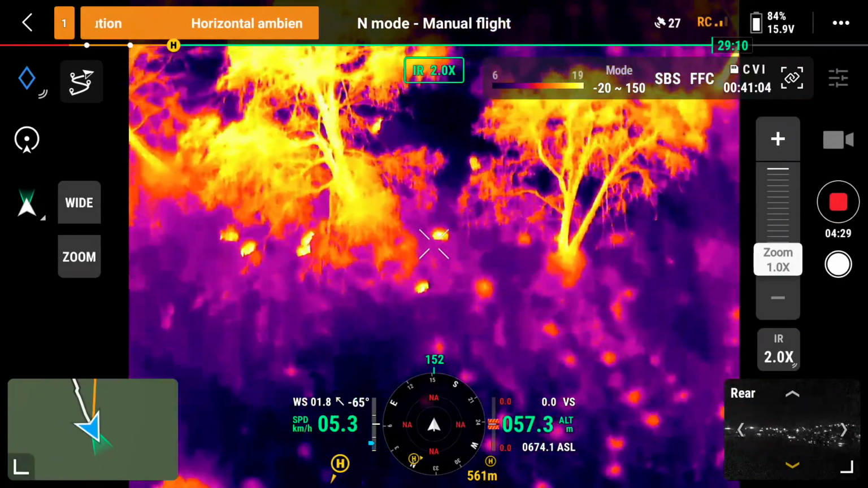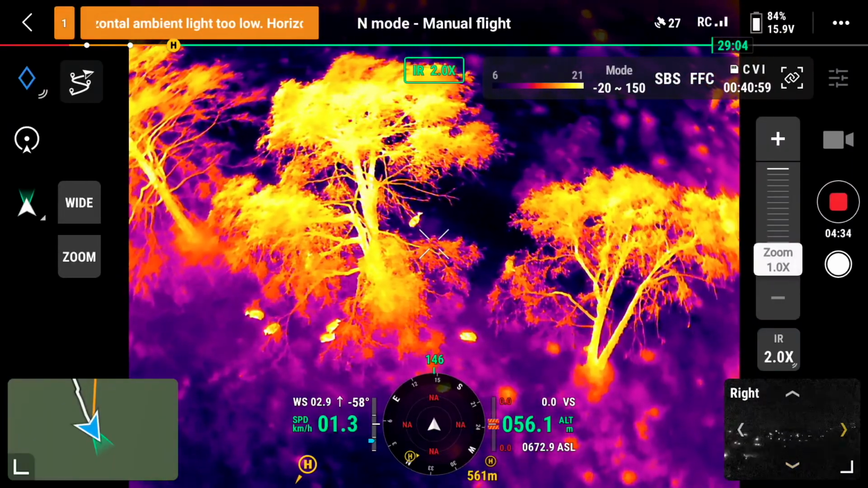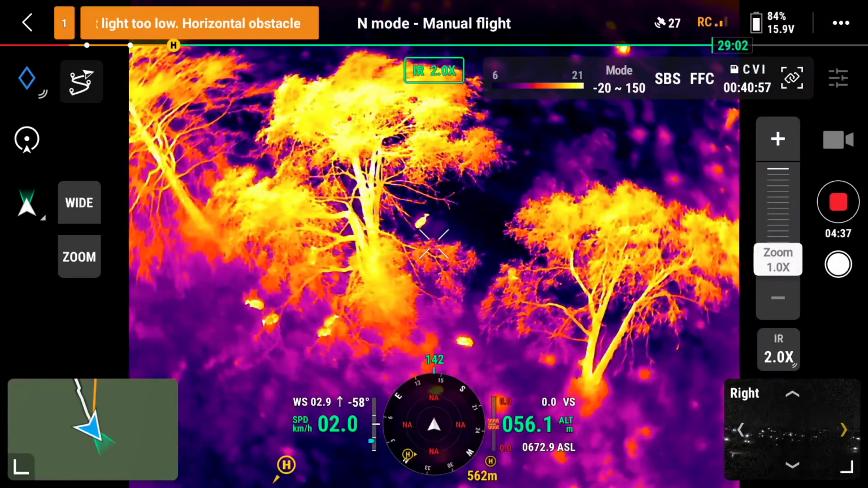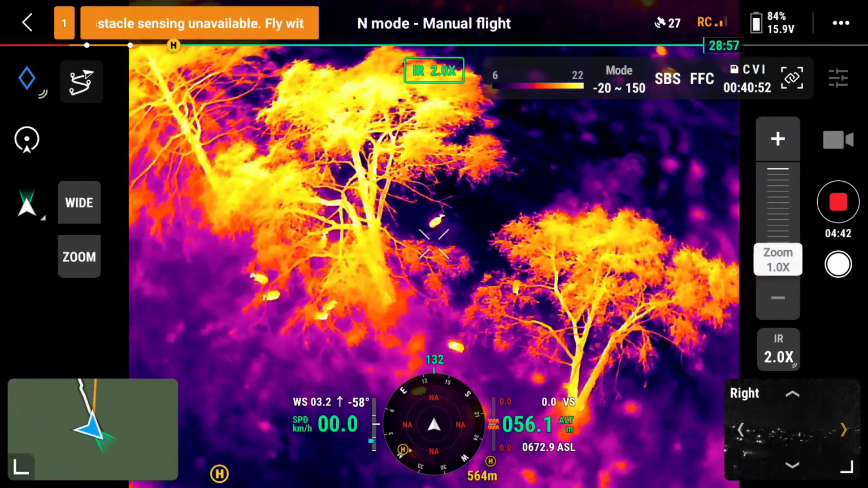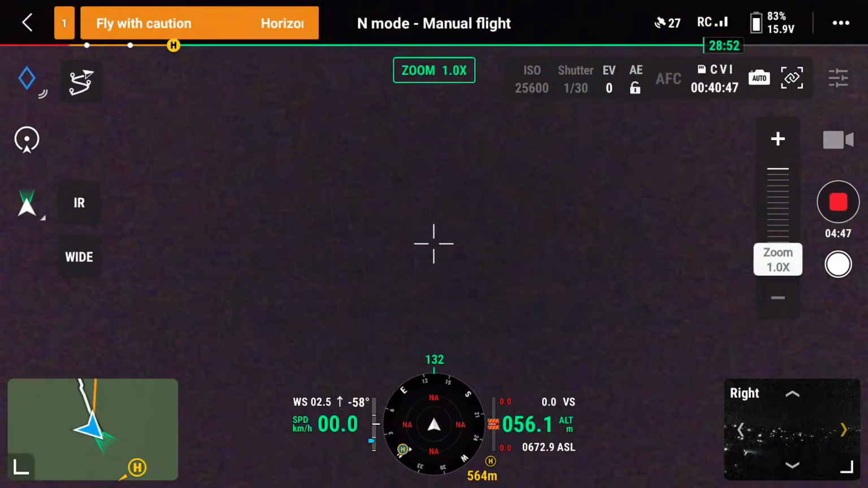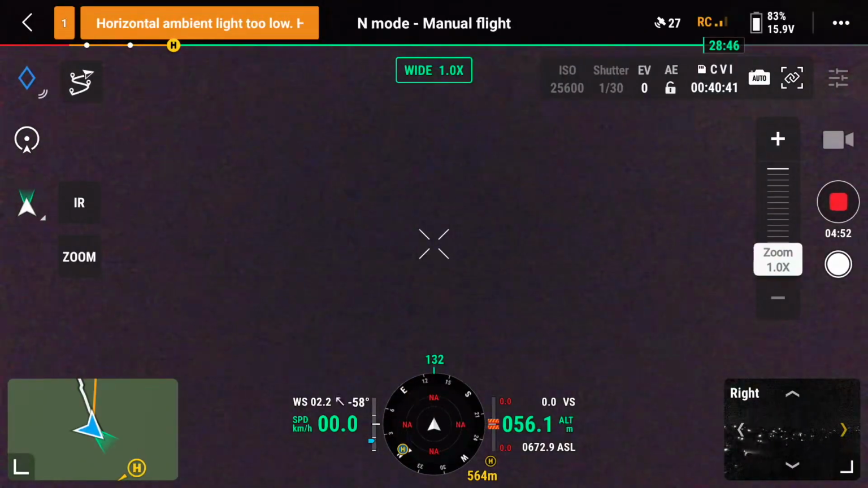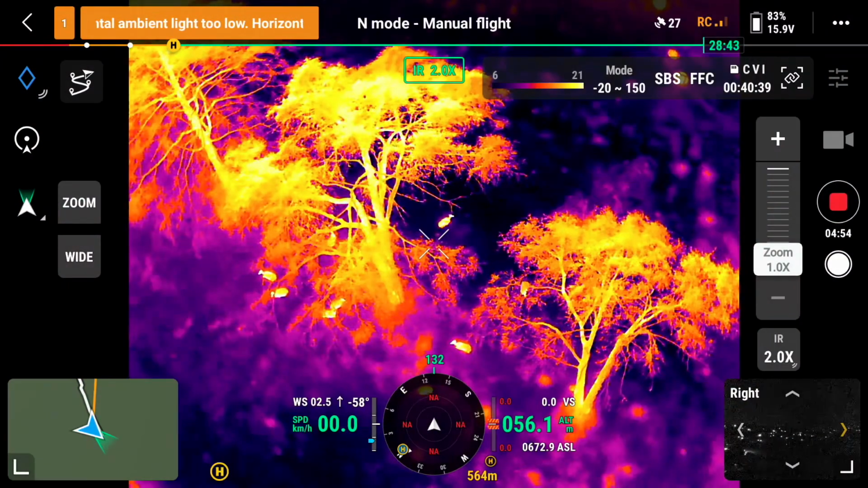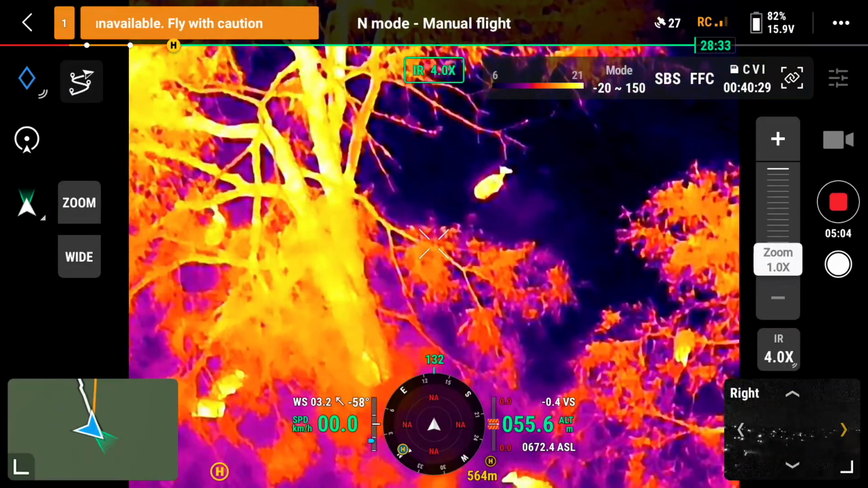Jeepers, that's incredible, eh? Just to see that there's an animal under that tree. Look how beautiful it is to see it and the way it stands out. It is absolutely incredible. Let me switch. This is your normal night view, which is pitch dark. I mean, you can see nothing. And then you're back to thermal, and it's like night and day. Unbelievable. Absolutely unbelievable.